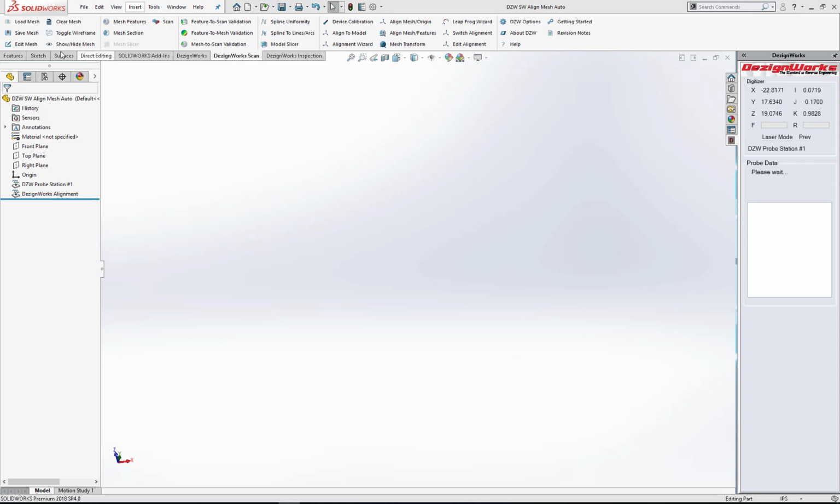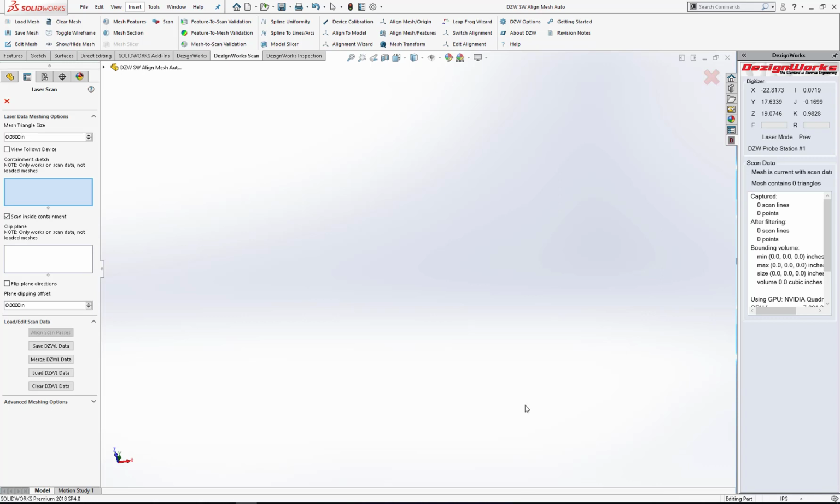This week we're going to talk about the new auto align mesh. So in the Dezignworks scan toolbar, we're going to select scan, and we're going to go ahead and scan this part. You can change the triangle sizes. You also can merge data and load data. So we're going to leave this at default 30 thousandths triangles, and we're going to scan our little gnome.